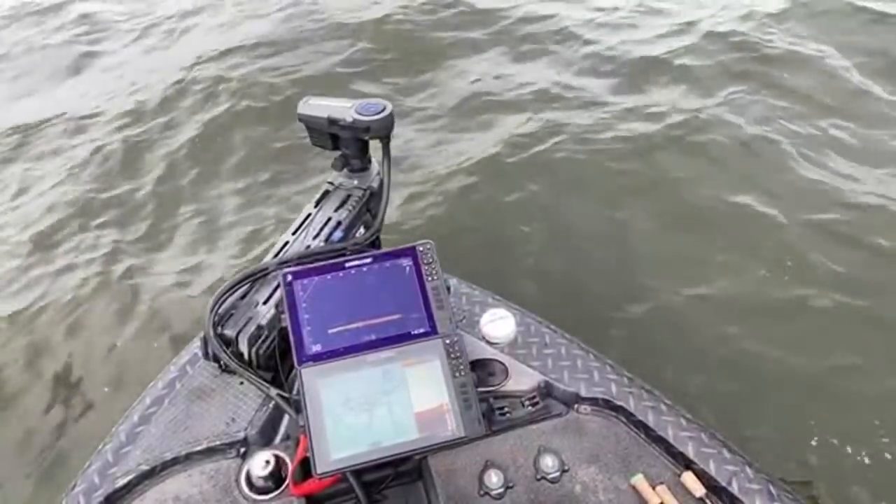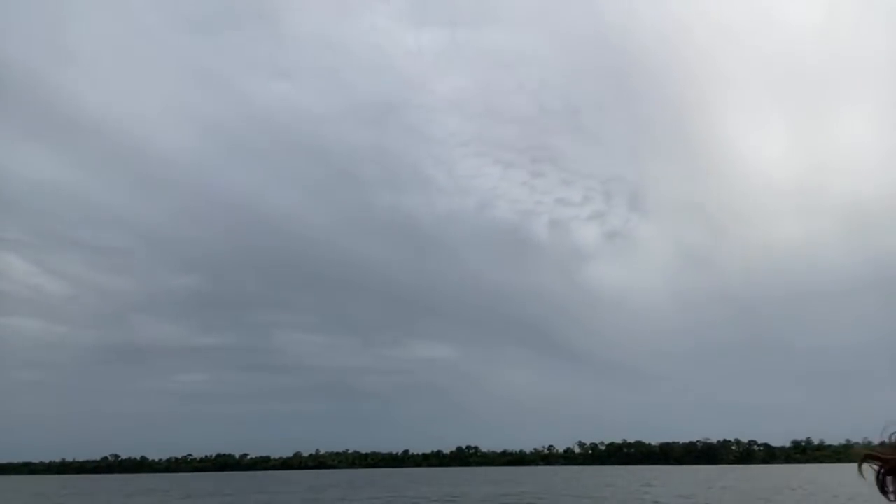Nice little fish. Let's get her back. Oh, we gotta redo our baits here. So, you guys kind of get the idea. We're kind of like needle stick fishing, you know. I think I used the word in the other live that we did. We're just kind of flicking the bait here and there. I'm gonna grab another lure and get back with you guys here.